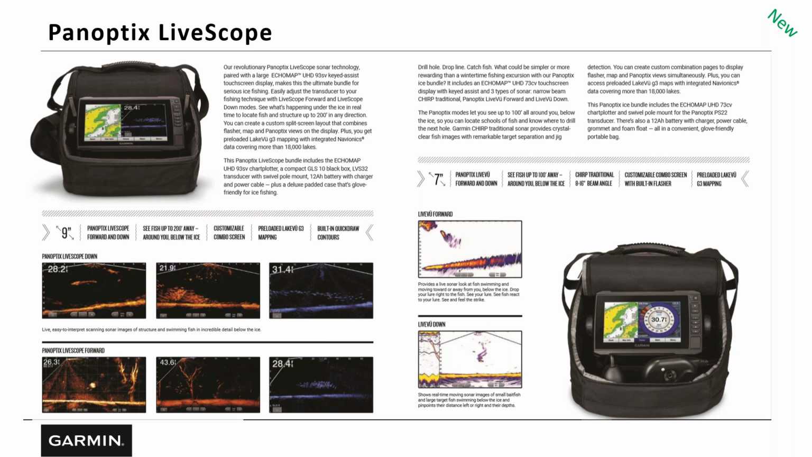Gotcha. And going back up to the Strikers, with the battery there, you're probably going to get a couple of fishing trips out of a battery. Yeah.